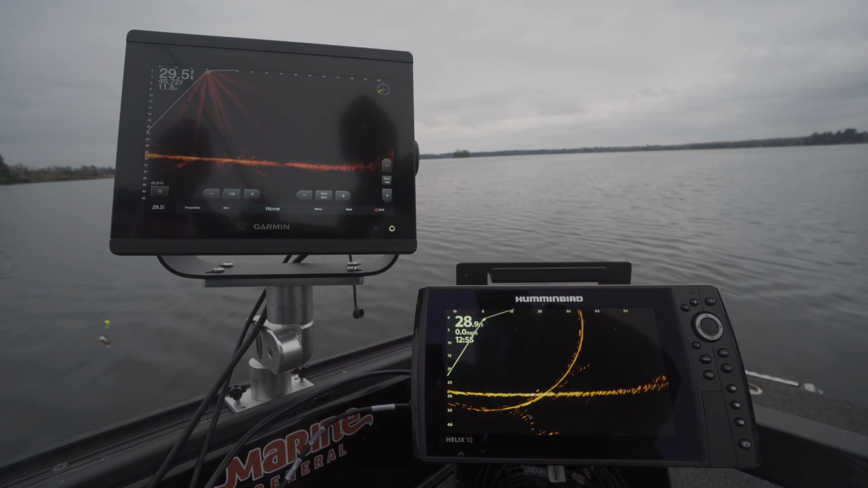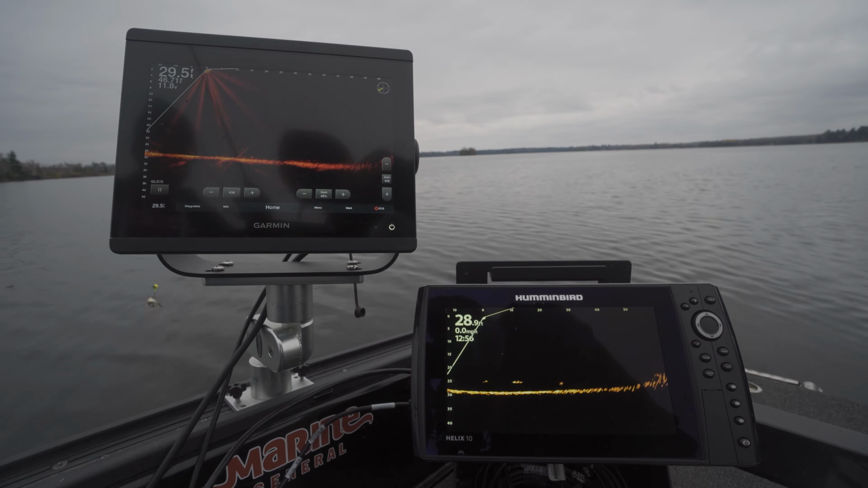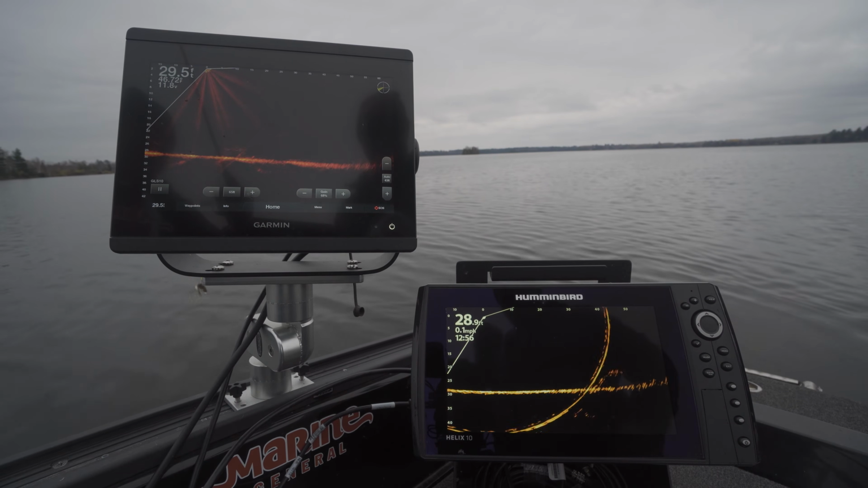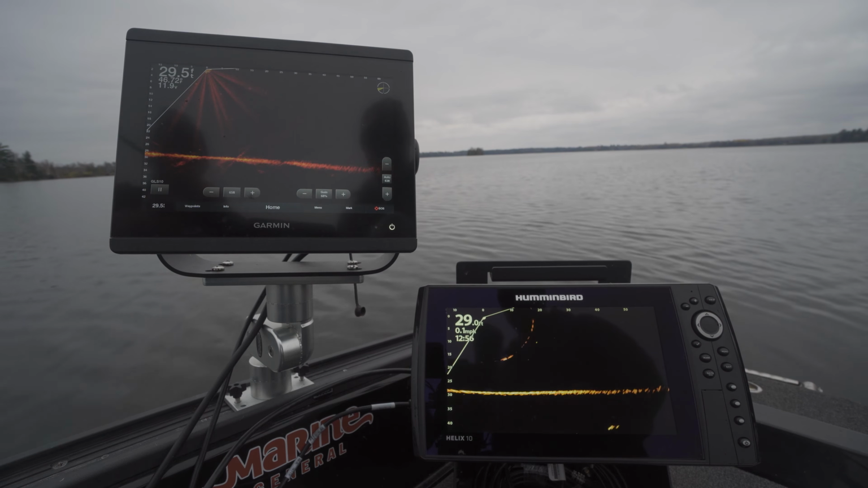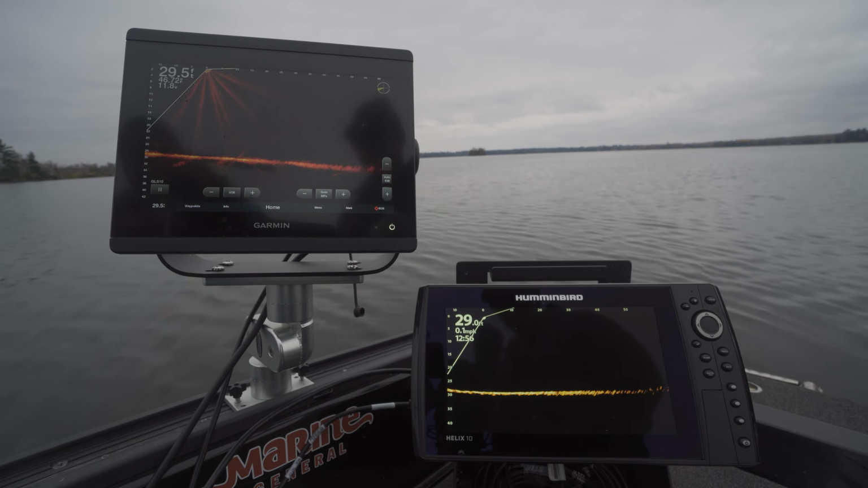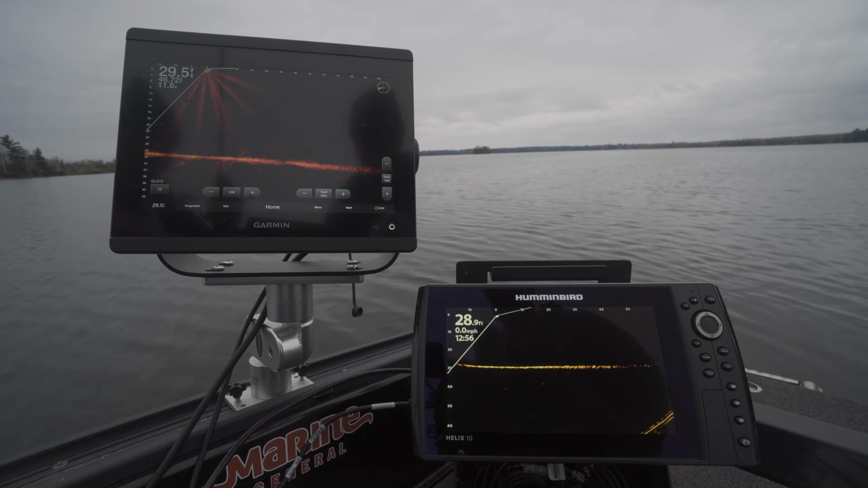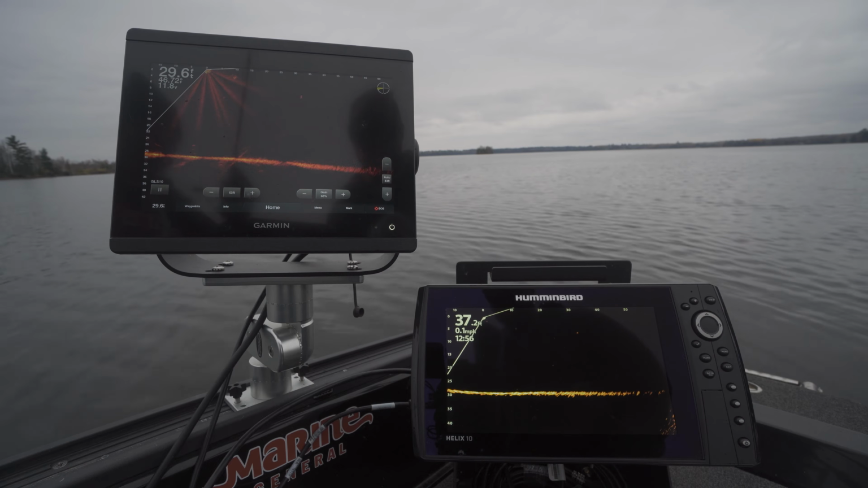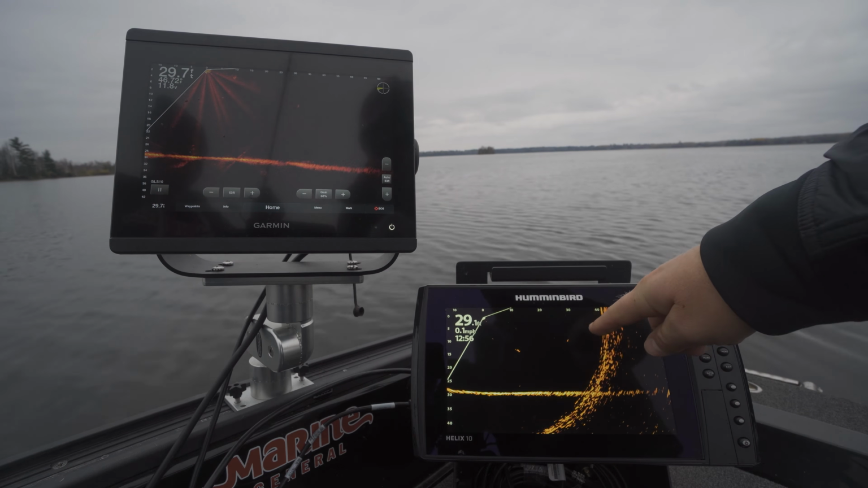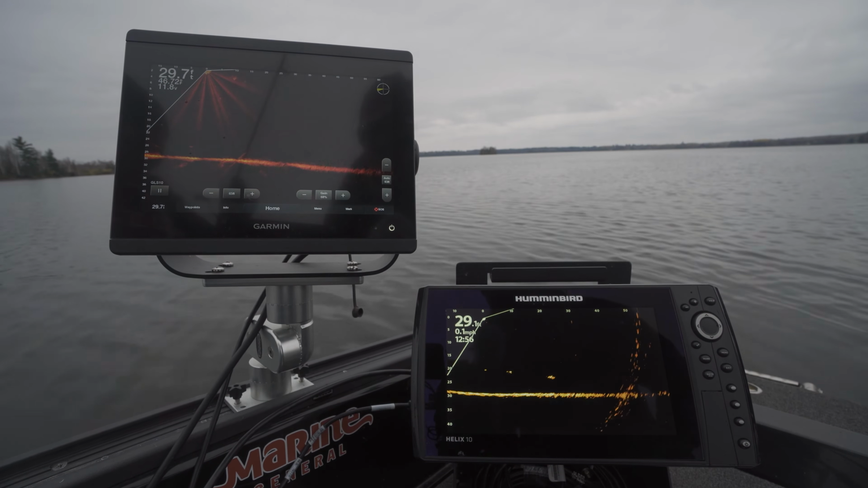This jig has a shiner, and it's rigged up through the back, so it should have a bigger profile and fall slower, so we can follow it a little bit better with the pole. Give it a little pitch here. That should be maybe 30, 40 feet. As we find it, there we go, we should be able to see it. There it comes down. We can definitely see it here on both units.